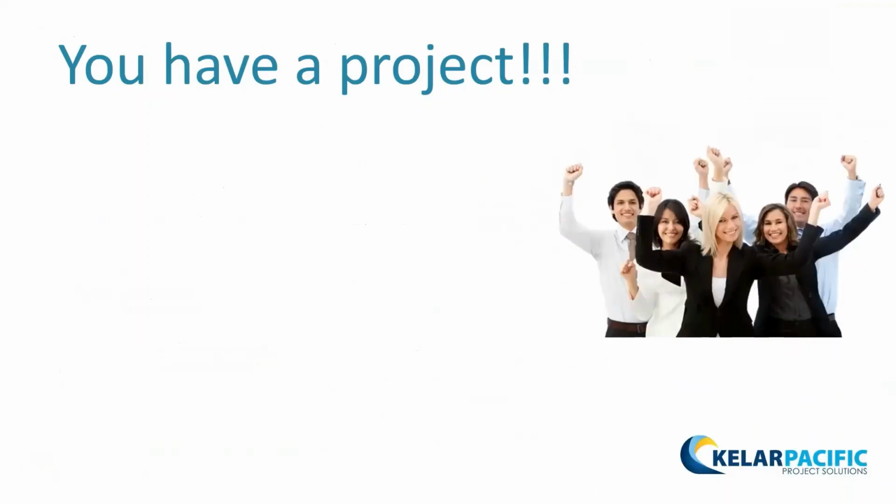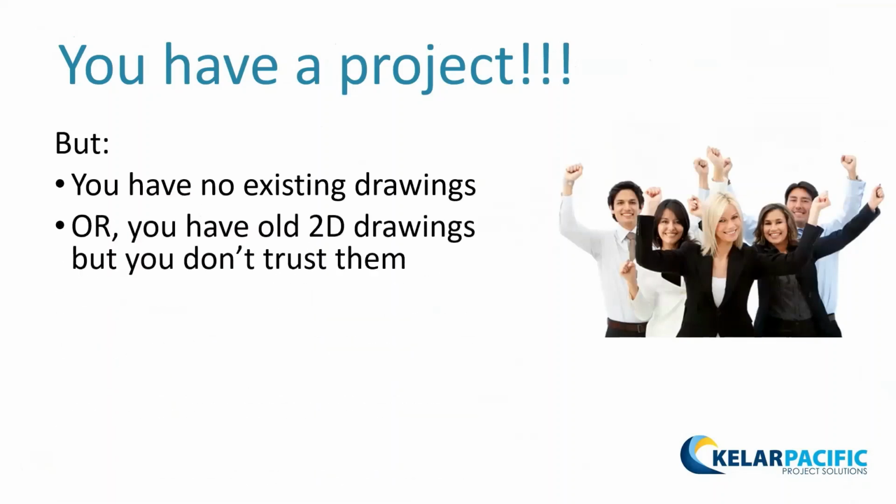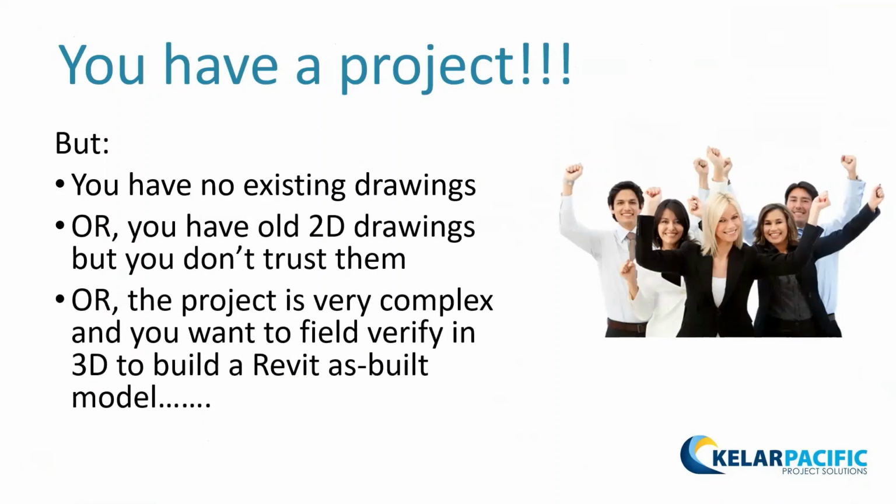All right, we're going to have a little fun. We're going to assume that you have a project, right? But you have no existing drawings. Do you ever run into that? Or you have really old drawings and you don't trust them. Or maybe the project's super complex, whether you have drawings or not, and you want to go field verify. And you're not just going to create AutoCAD drawings, you're going to create a 3D Revit model as-built to start with. How are you going to do that?